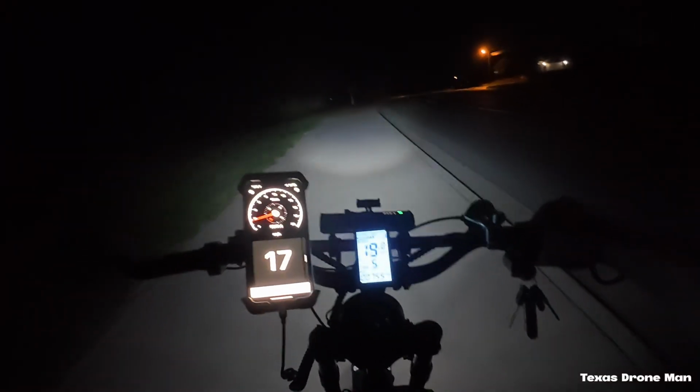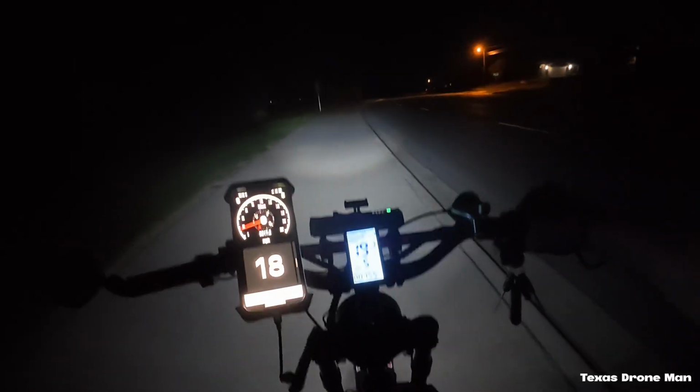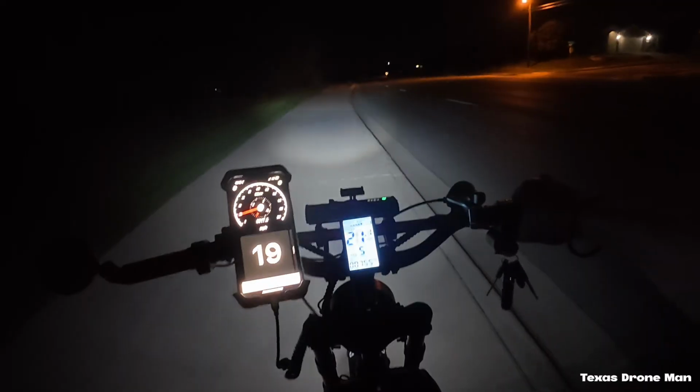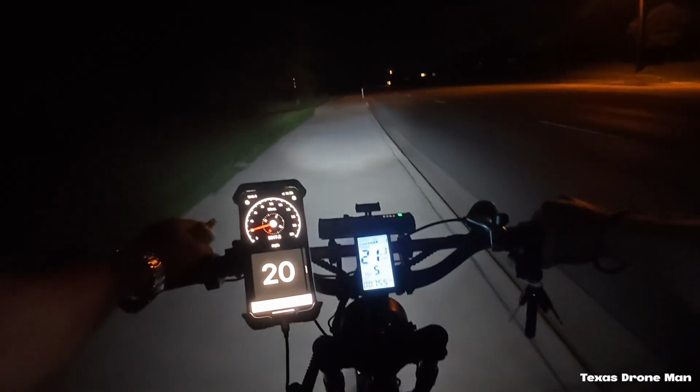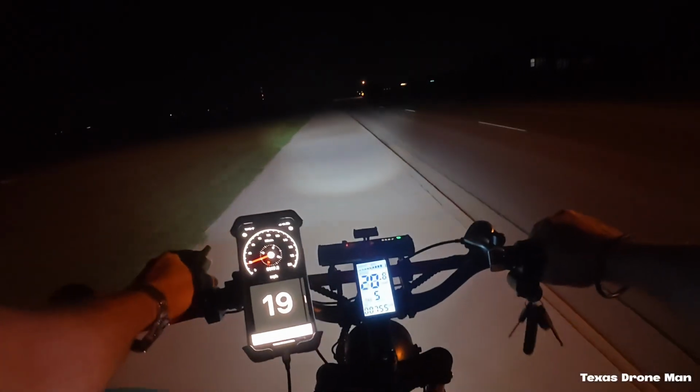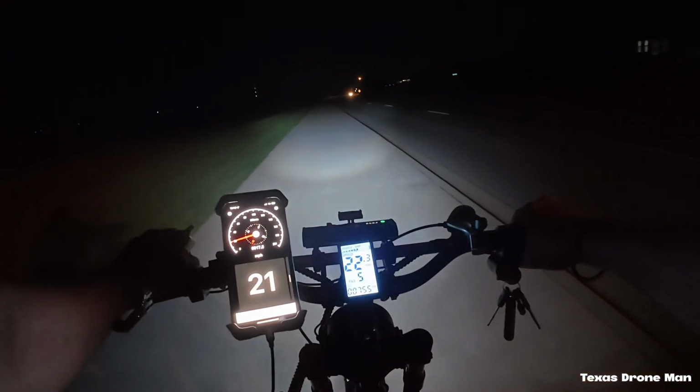Yeah, this bike is quiet, man. It really is. That motor's real quiet. I mean, I can't even hardly hear the motor. I can hear the tires more than the motor. So the motor's pretty quiet.